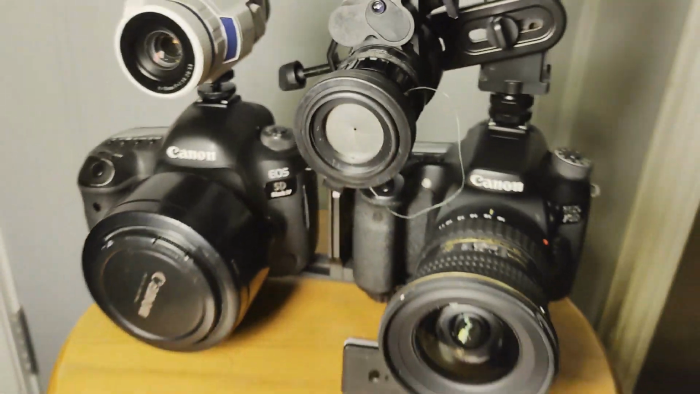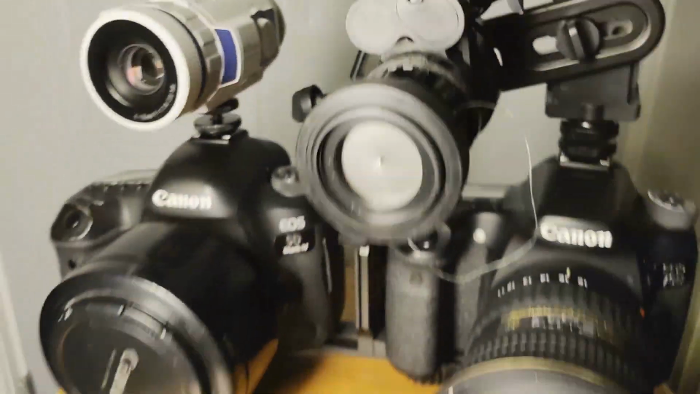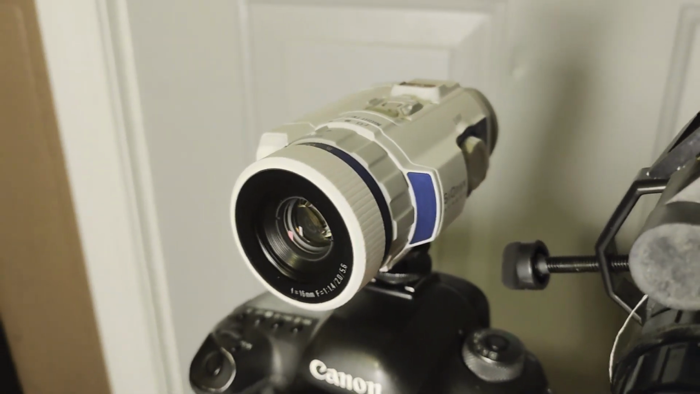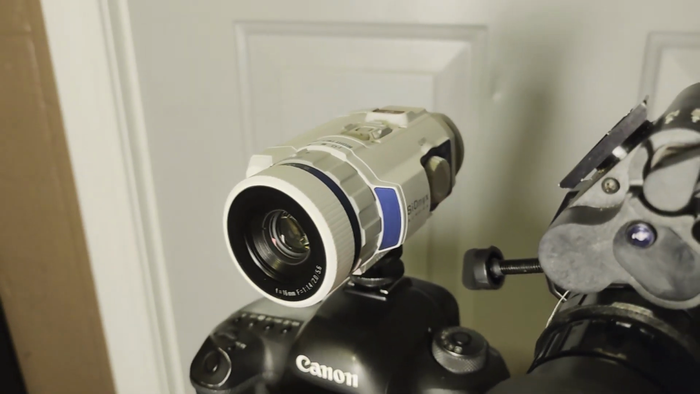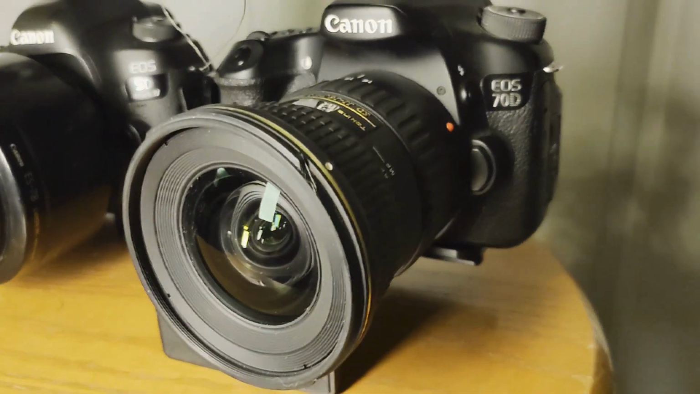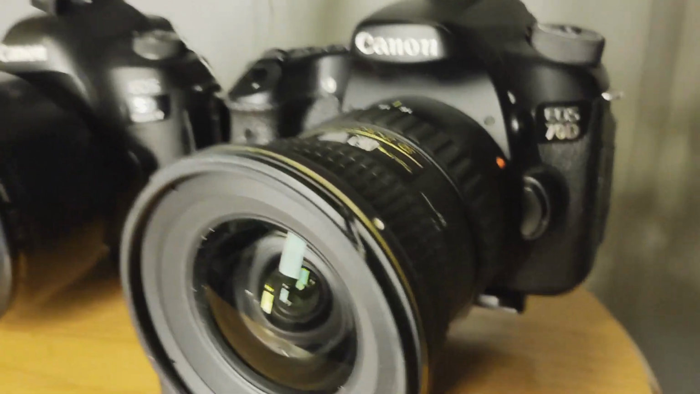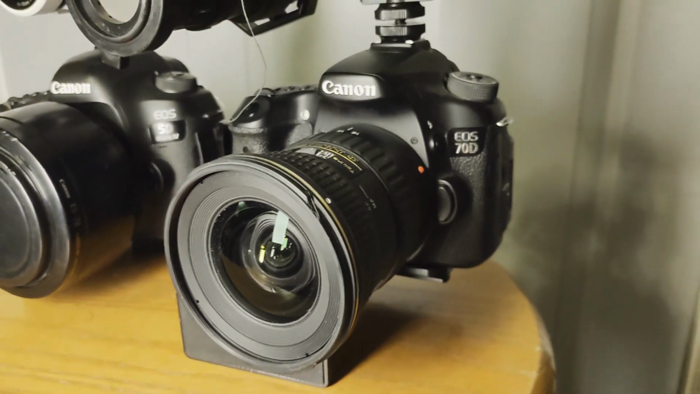So the whole goal is to see how this tiny $400 camera will stack up to a 70D, which is full spectrum modified. Now, to be fair, that is going to cost about $800 to $900. That costs $4.